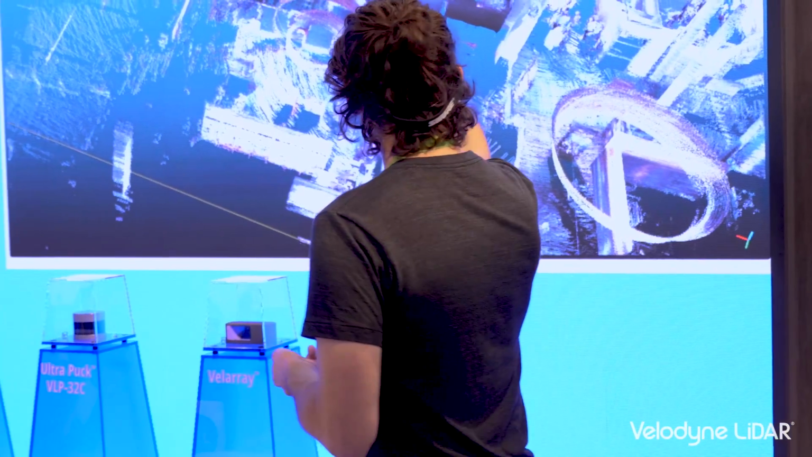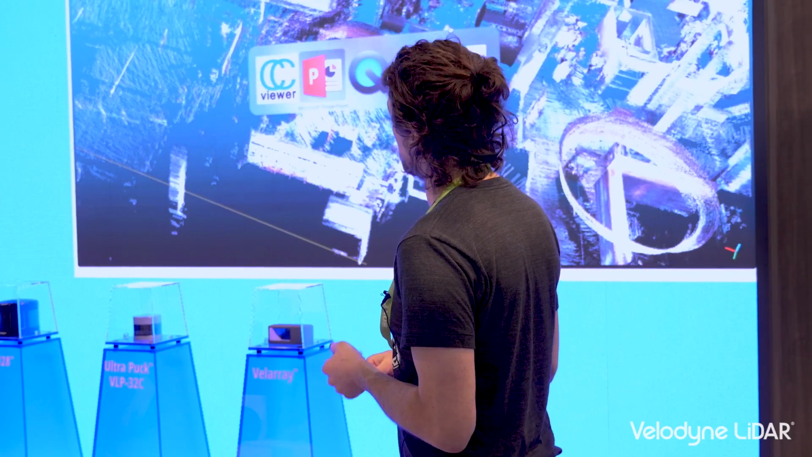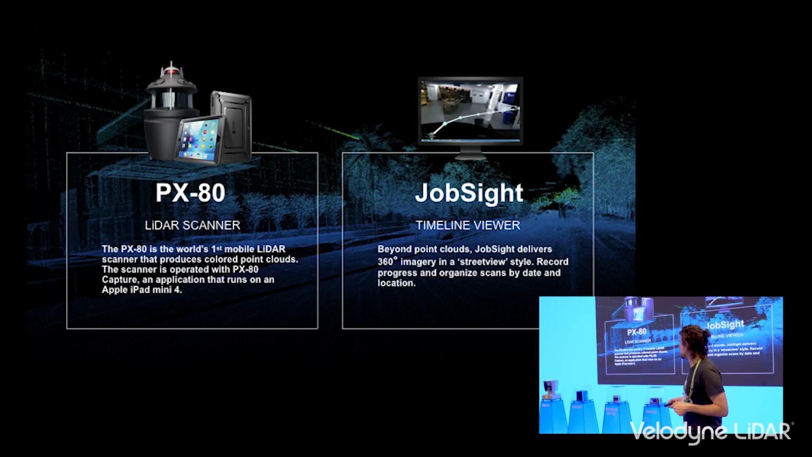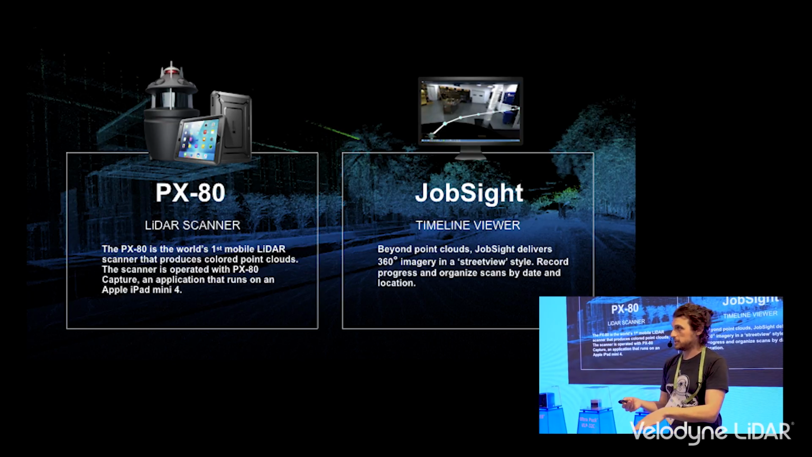And so what we're going to show next is some fun customer examples. We package the product with an iPad so that you can control everything, view your real-time preview, and manage all the data you captured.